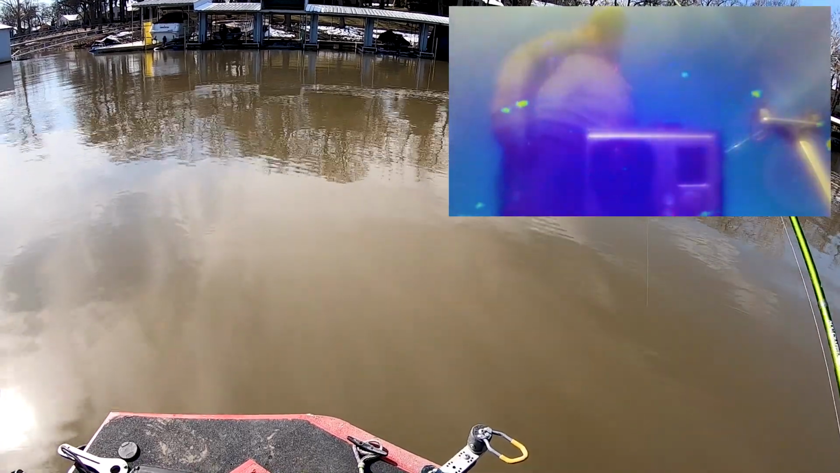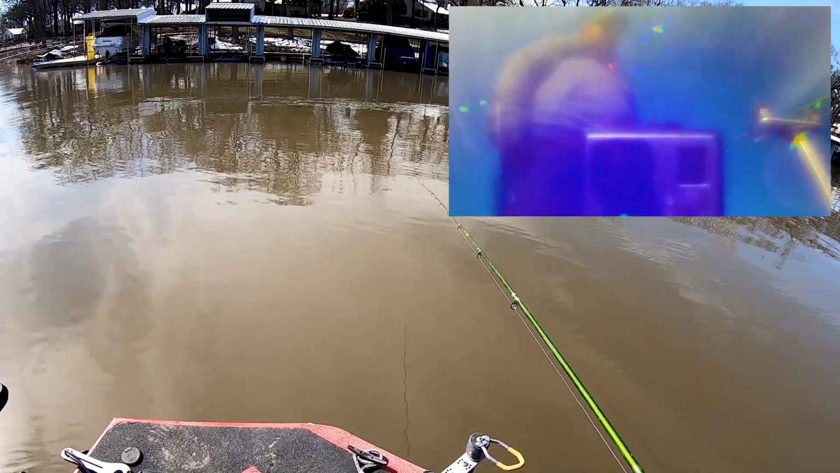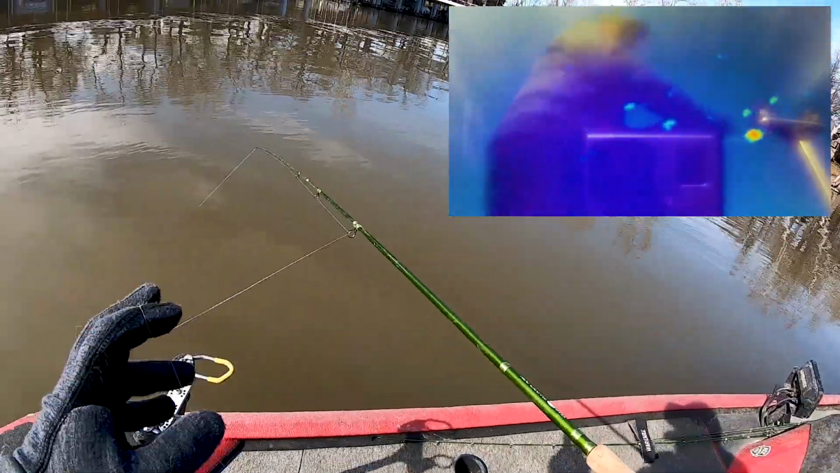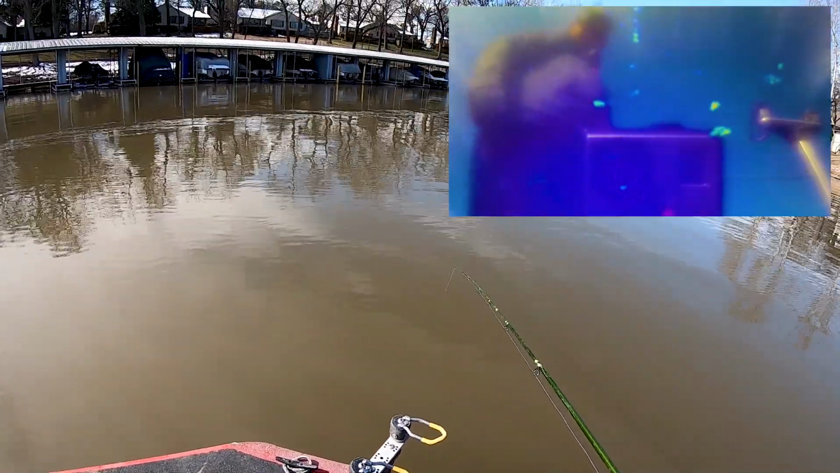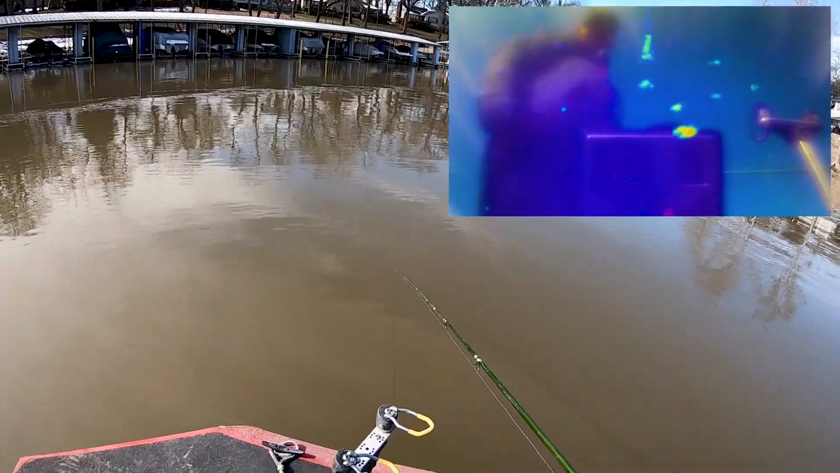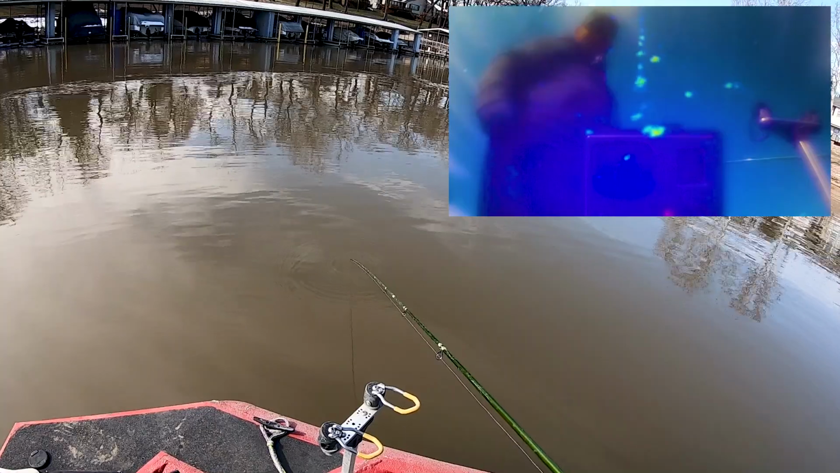Oh, there's one right there, a little ball. It's not the biggest one in the world, but you know what? They're all fun to catch. Put it right above them. Tap it.